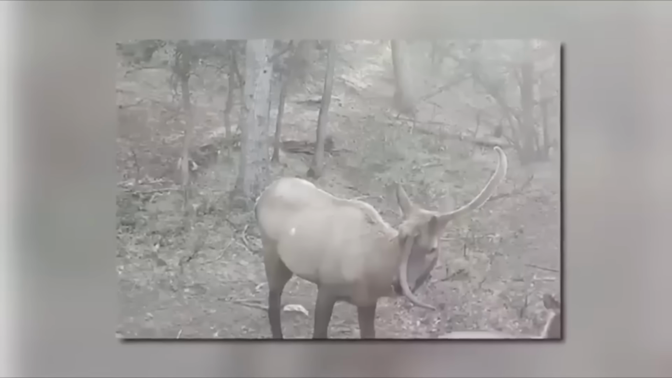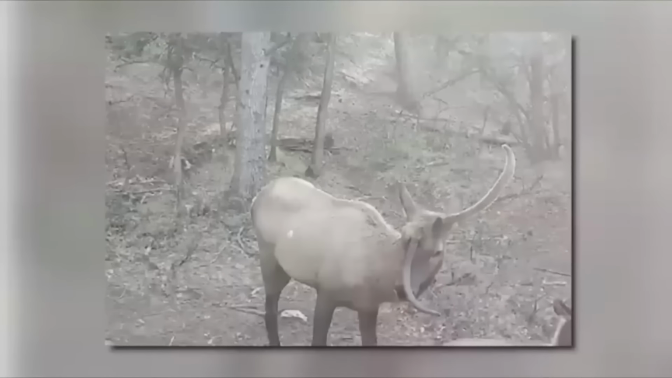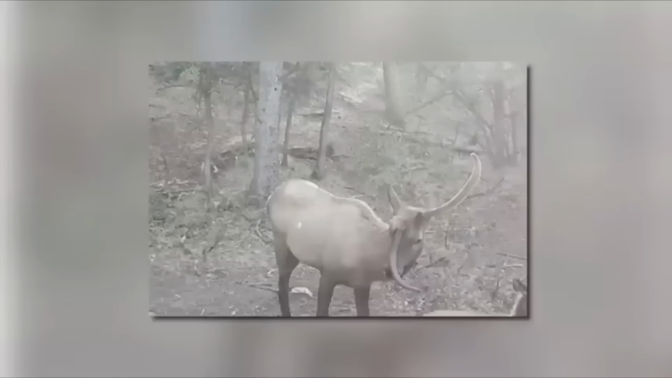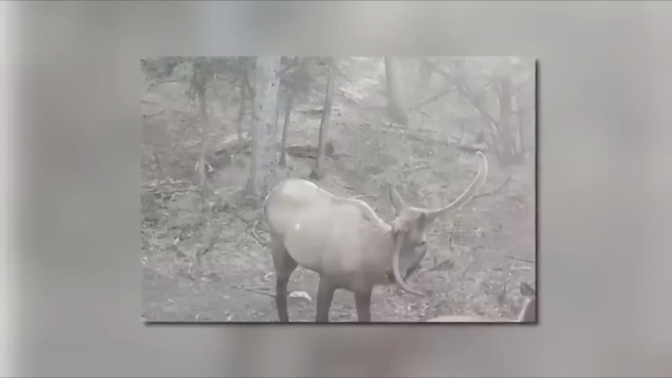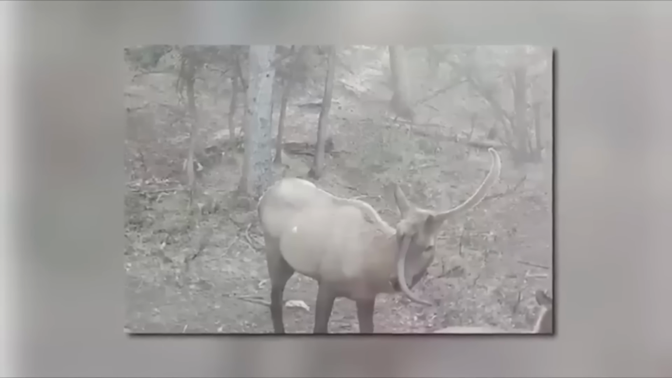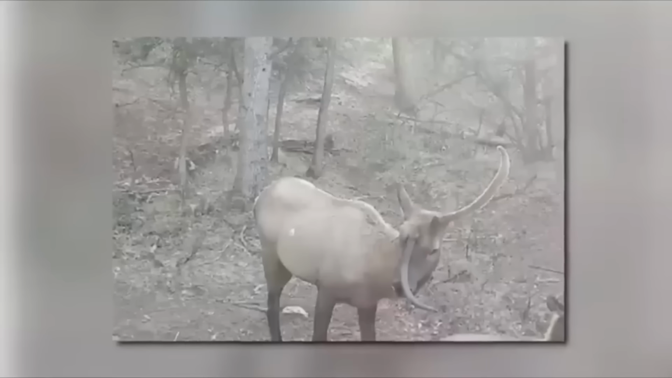As we've all been taught, the existence of unicorns is purely fictional. They're mythical creatures, and it's impossible for a real animal to have a single horn protruding from its forehead. Well, this seems like a real animal, and that's really a horn. In all honesty, it looks like a perfectly healthy elk with some type of mutation that makes the horn grow from its head. Some people are claiming that this is photographic trickery, and that an animal like that doesn't exist.